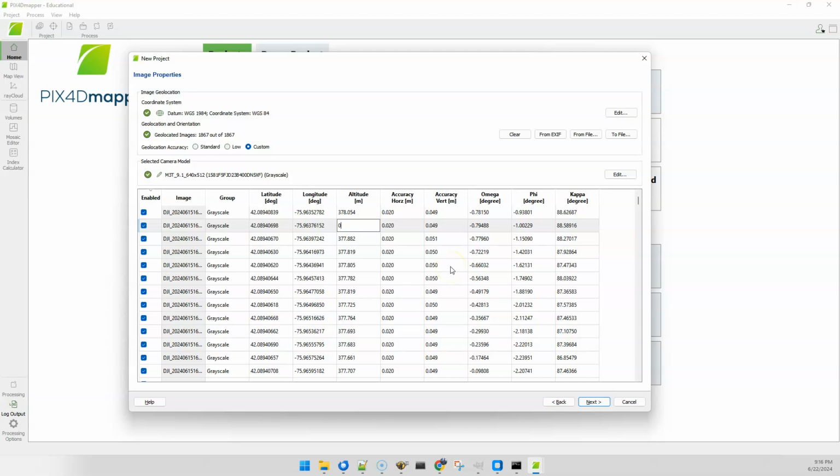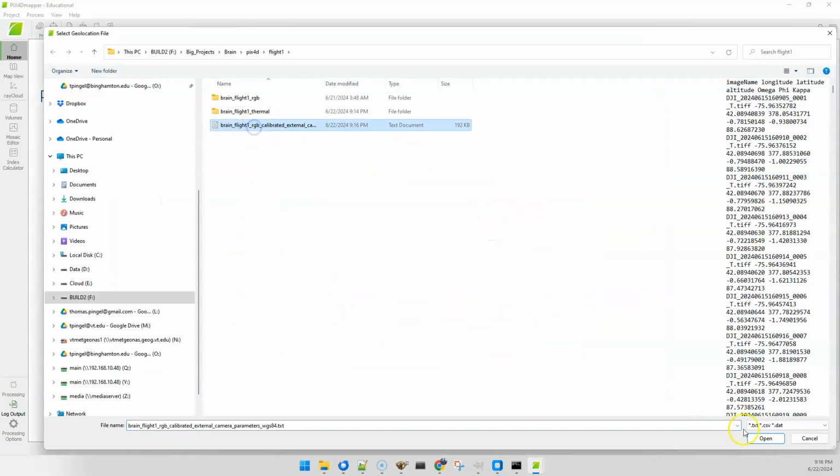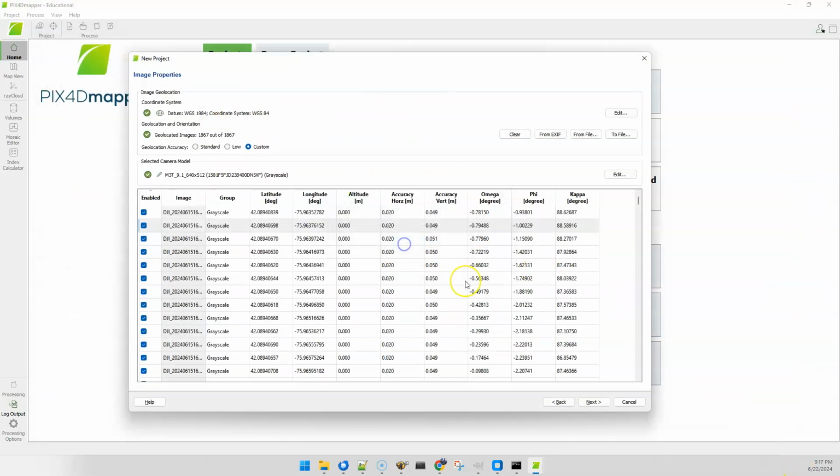But if you don't want to do that, and you feel like getting 95% of the images is enough, I've got 1,800 images, so I don't need every last one of them. So I'm going to tag the altitude to 0, and then I'm going to load that file again. And the reason for that is I only want to use the ones that have been sort of previously calibrated. I don't want to use anything else. And what that's going to do is that everything that did match is going to show up in here as a valid altitude, and the ones that don't are going to show up as 0. So that gives me a way to sort of quickly just eliminate the ones that I don't want.